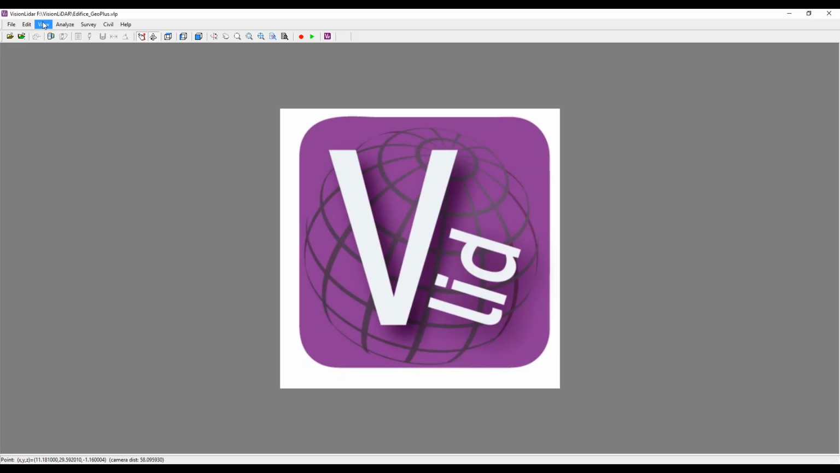So basically, just to give a little introduction to Geo-Plus, we've been creating software for surveyors and civil engineers for almost 30 years now. And we've been developing VisionLiDAR for perhaps 5 years, and it's been on the market for maybe 2 or 3 years.